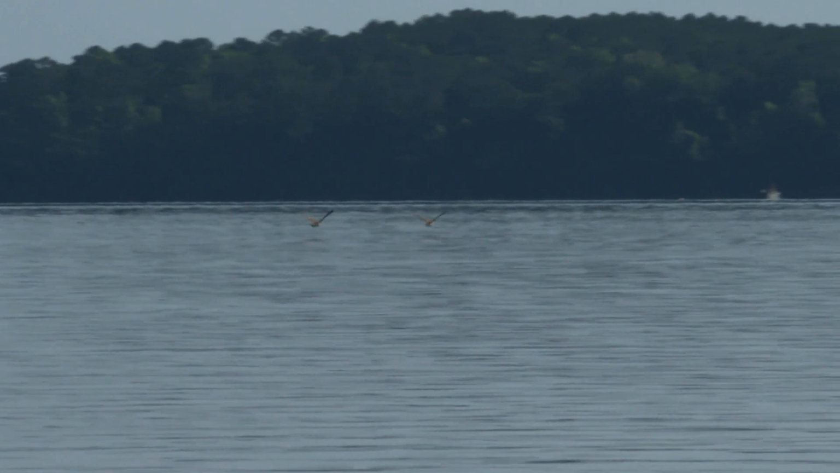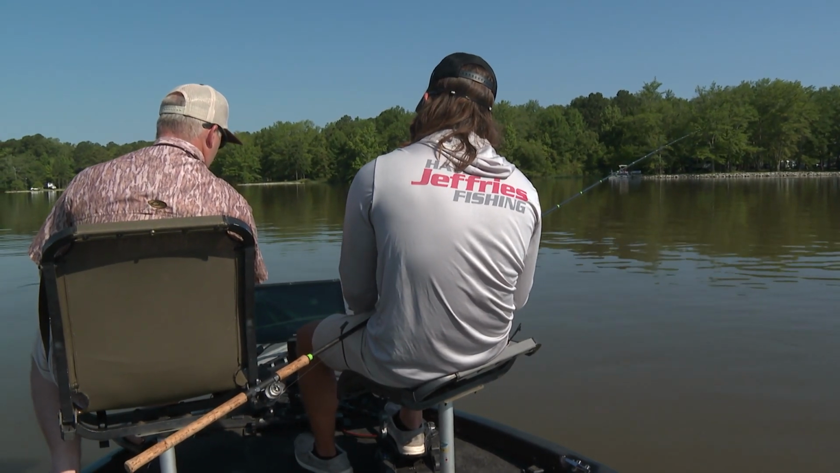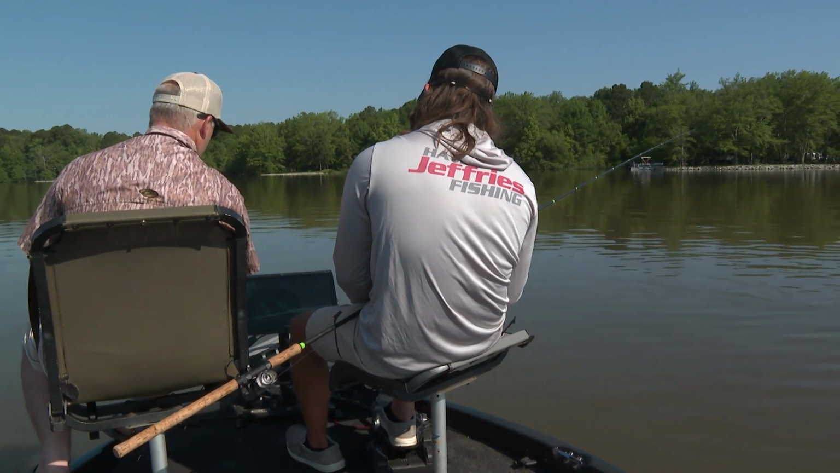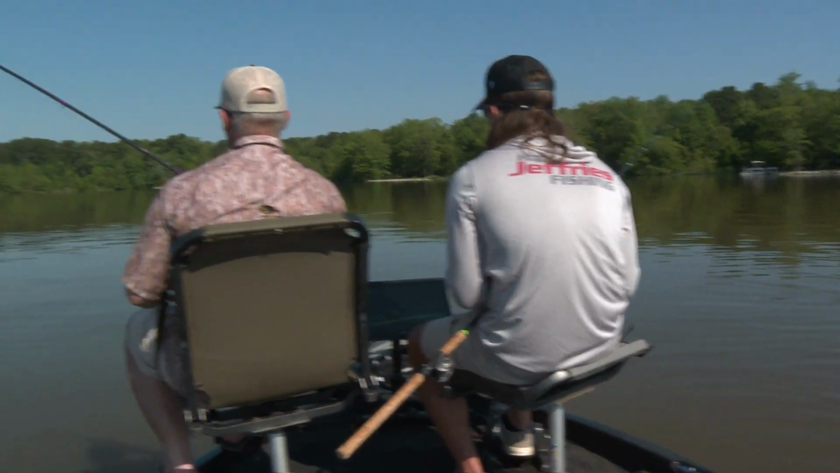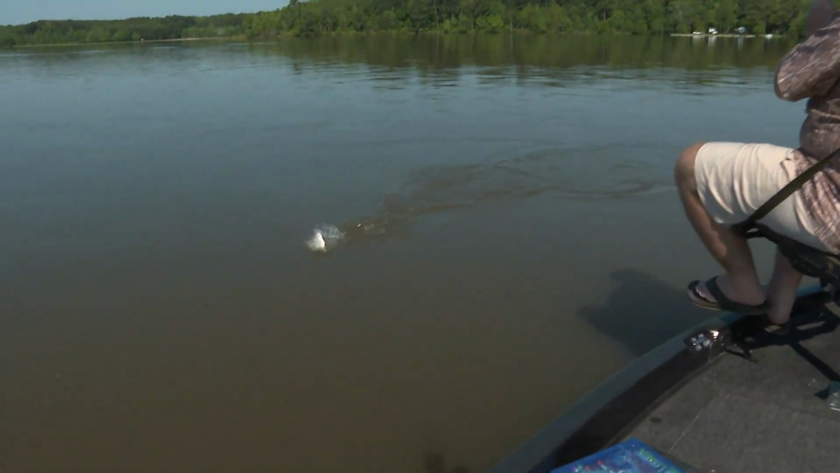LiveScope has almost made crappie fishing more hunting than it is fishing. It has. We're out here hunting for a fish right now, looking for a fish. There he comes. Got him. When he noticed the boat was around him, he turned and swam towards it.